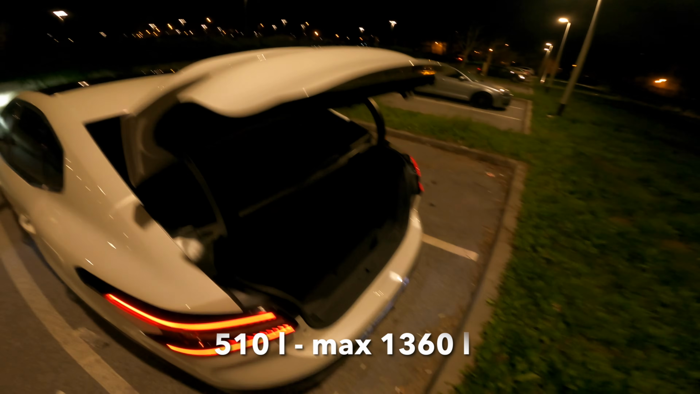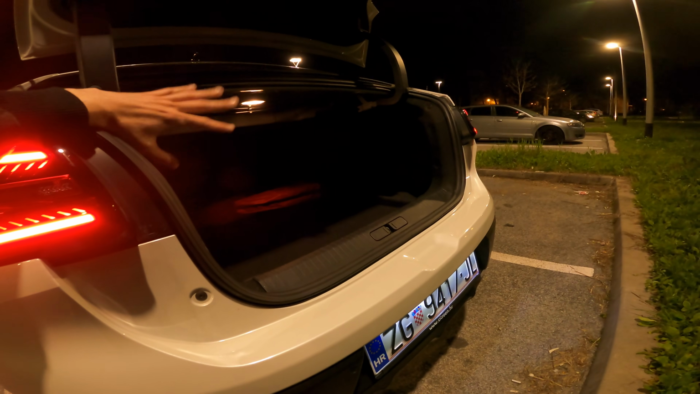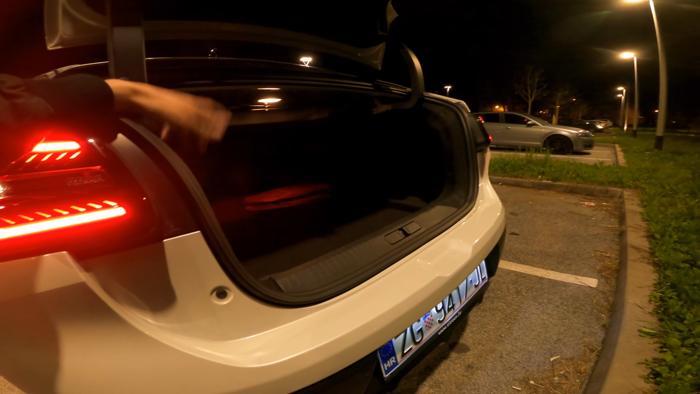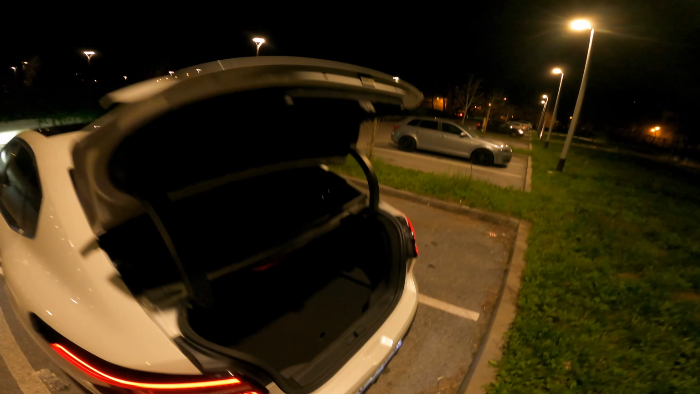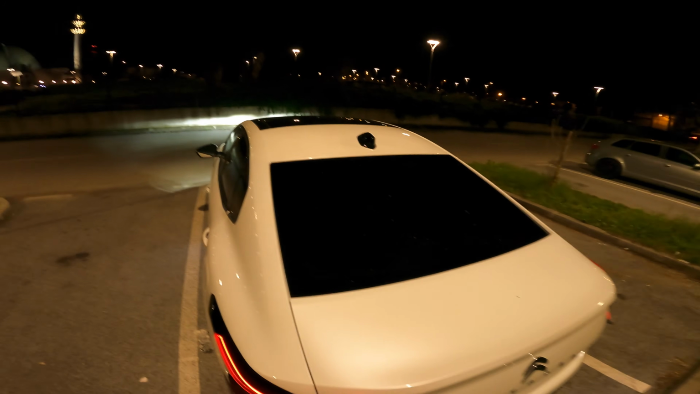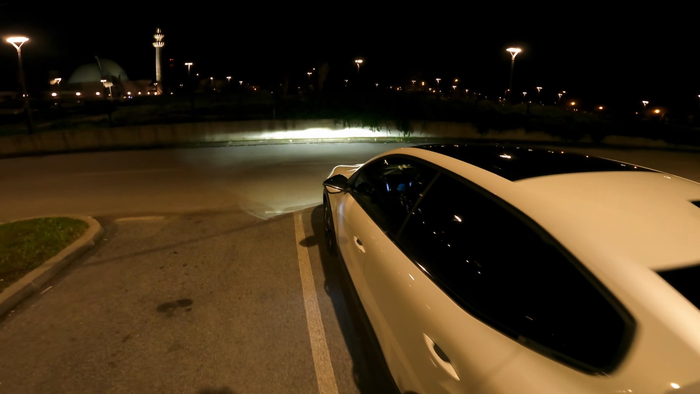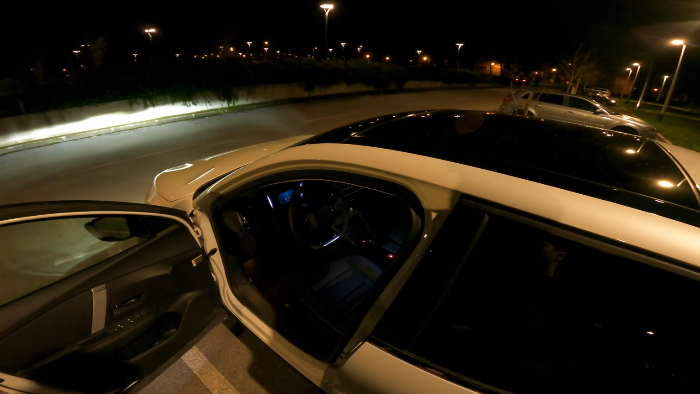Now for the regular audience, I just want to point this out. If I come down here, you can see there's a light here. I won't do a review of this car because I already did of the electric version, but the only difference here is that the trunk, or the cargo space, boot space, whatever you call it, has a light inside. For some reason the electric version doesn't, but the petrol does. Now I'm gonna keep the key in my pocket and let's jump inside.